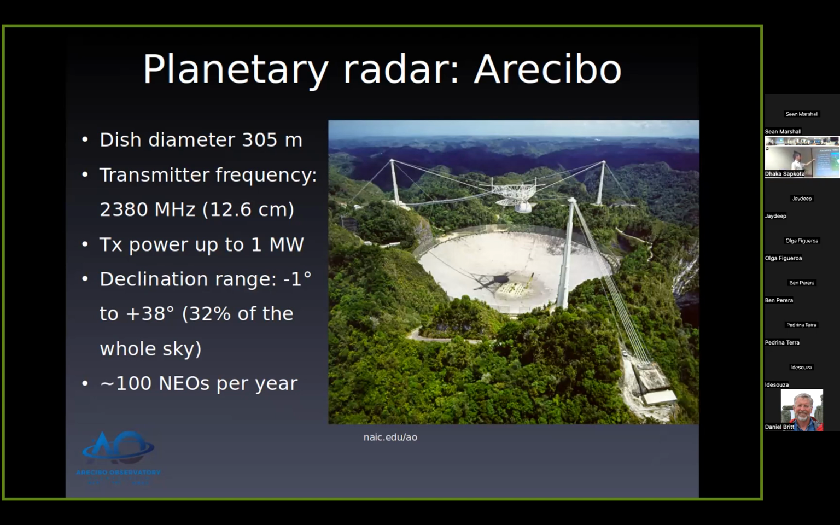300 meters across, we can go up to around 900 kilowatts under ideal conditions, work at a slightly lower frequency. Again, it's so big that you couldn't actually move the dish. You control what you're pointing at by moving the dome up there. So that meant declination range was limited. But in practice, that wasn't too bad for asteroids because most of them at some point will pass through Arecibo's declination range, even if they couldn't get it right during close approach.